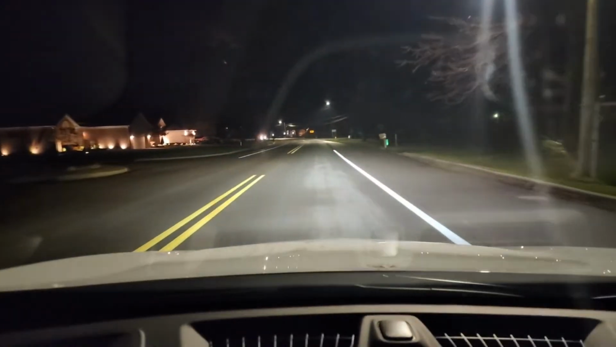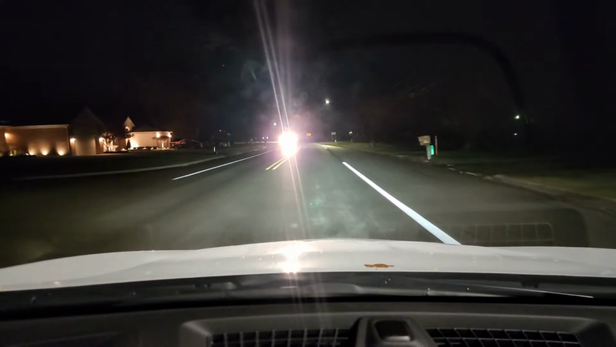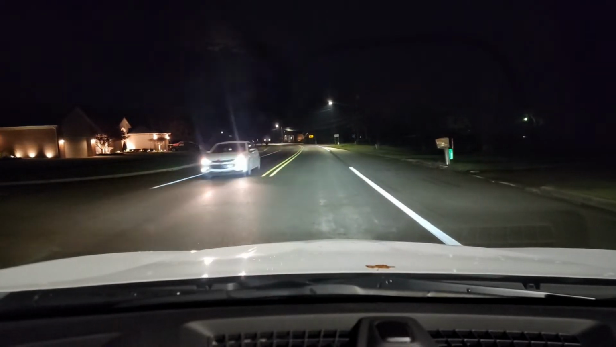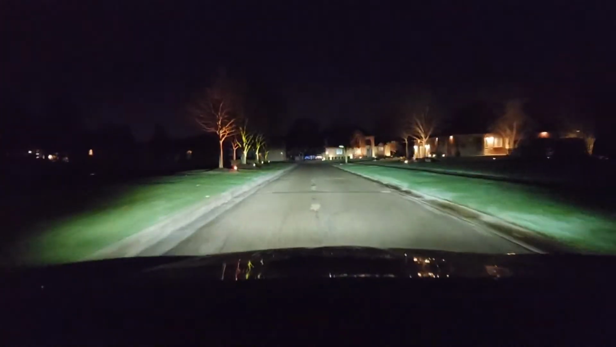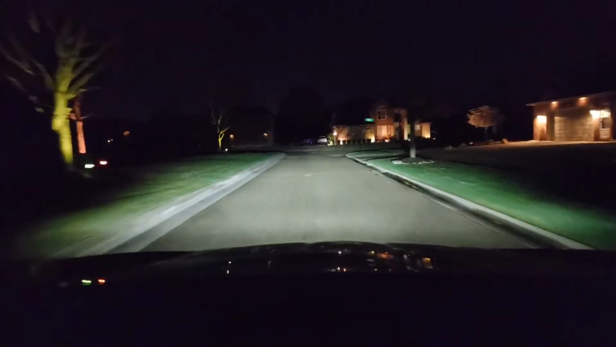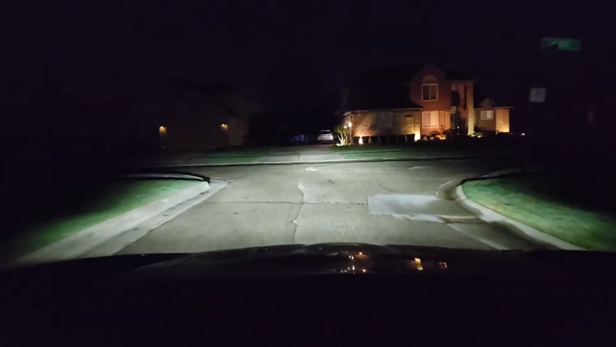The second one now I'm gonna yield. I'm gonna show you what beginning drivers do. They may turn in the wrong entry. I've had students do that too. Let them go. And then I turn in and gradually accelerate. Now, I am the secondary road, so I've got to yield.